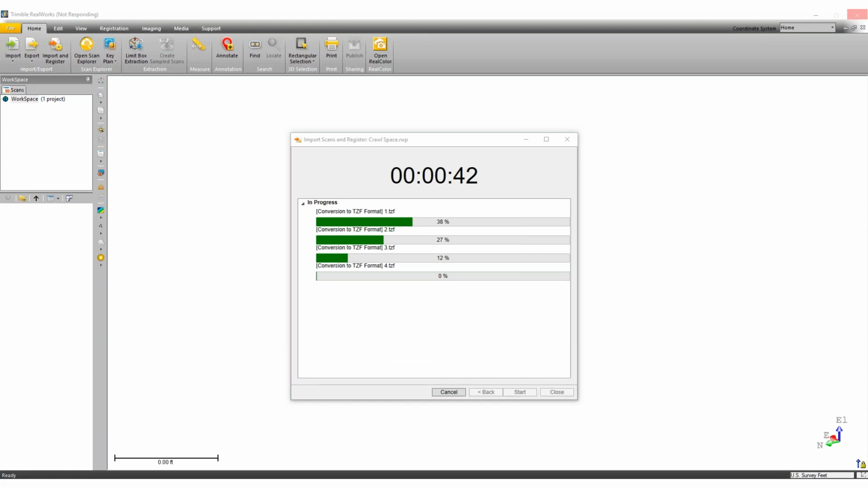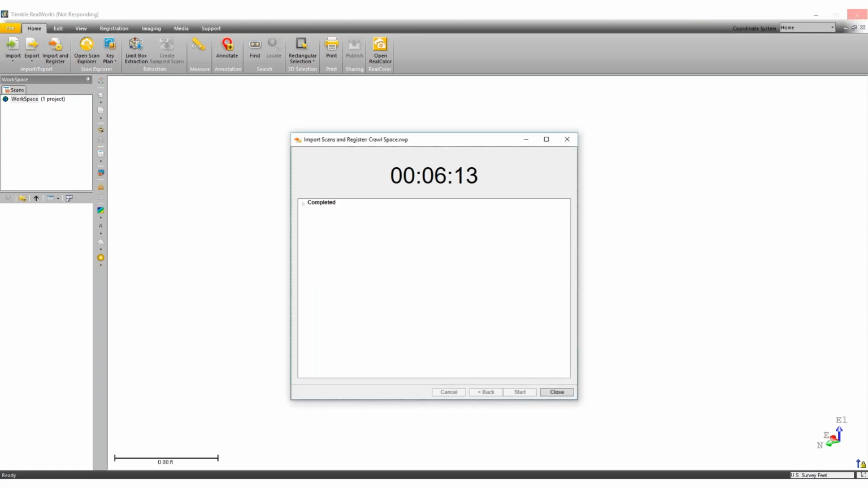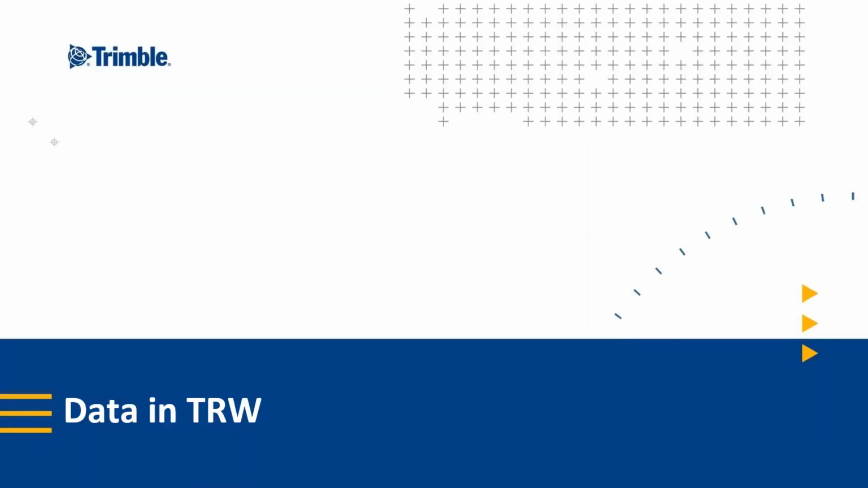And then you just click start. It'll go through extracting the points and doing the targets and then the registration. Once it's all done, you'll get a completed notification and you just simply close the tool.